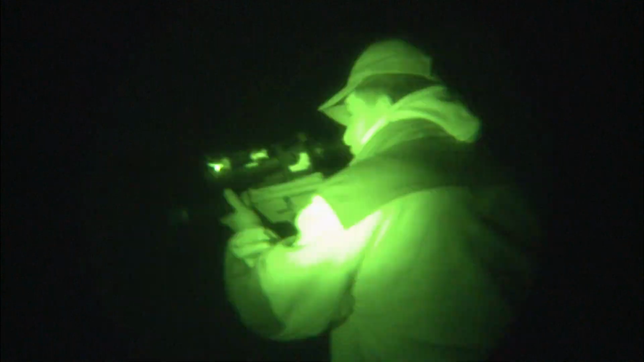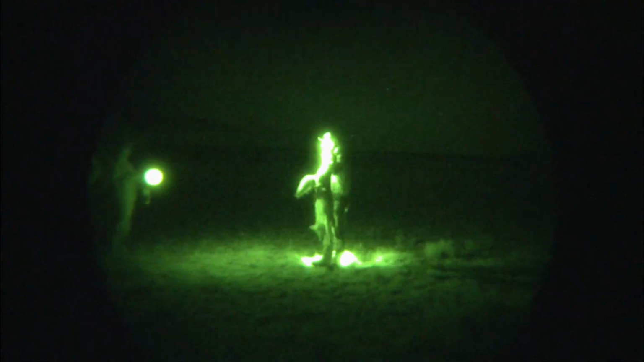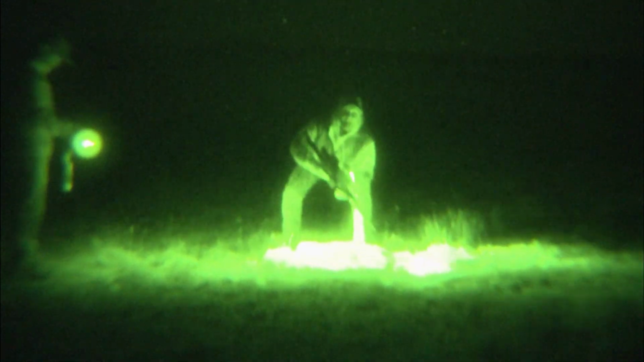Well, I would end up giving Jake and Bill directions on how to walk to the coyote. So they would walk to the coyote. Once they got there, we would turn on our regular flashlights and check them out. That is awesome. That's a big, beautiful Colorado dog right there.